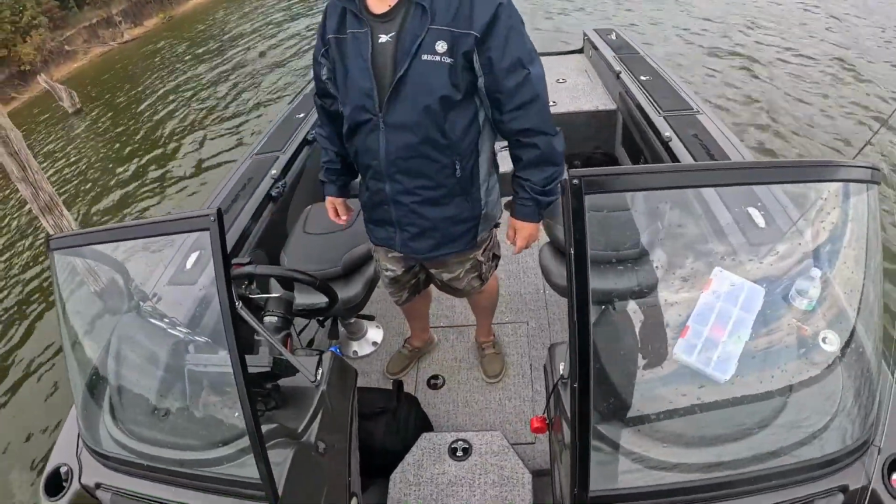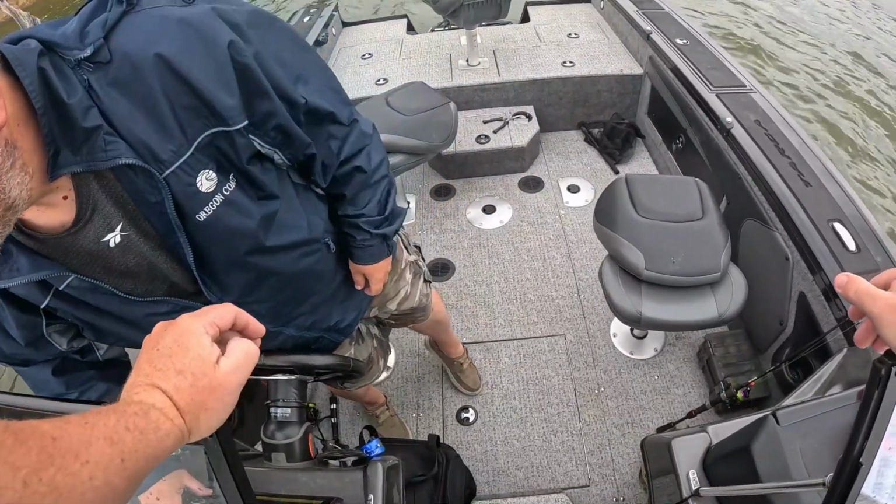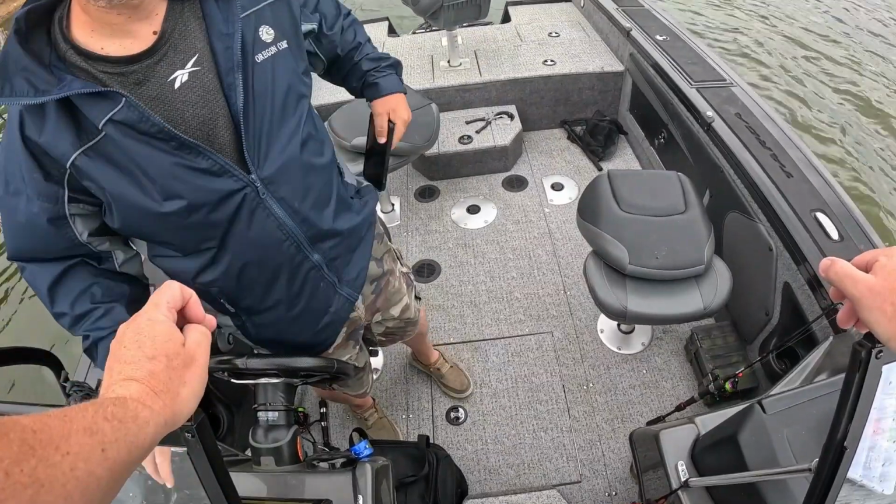But everyone else is fishing these same waters. What time is it? We don't have to stop fishing until we got to be back there by 2:45, right? 2:15. I think she said 2:40. So the tournament ended at 2:30. She said 2:45. We had to be back here.